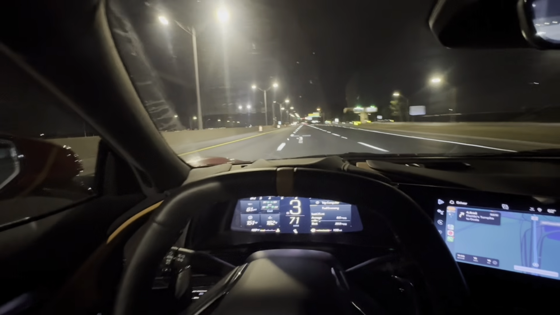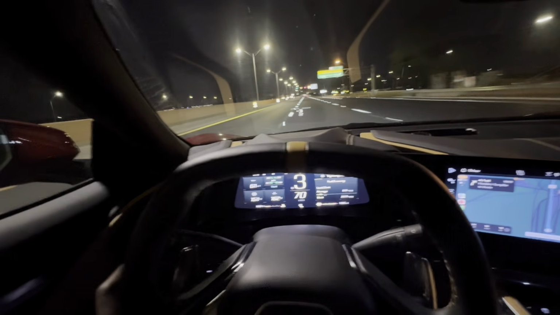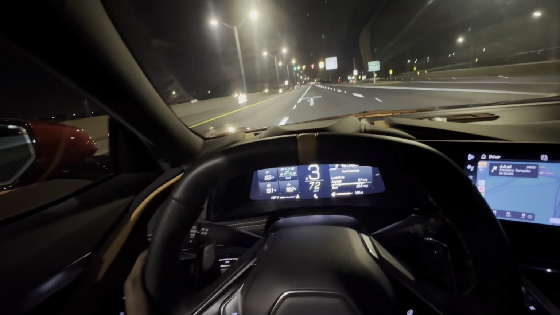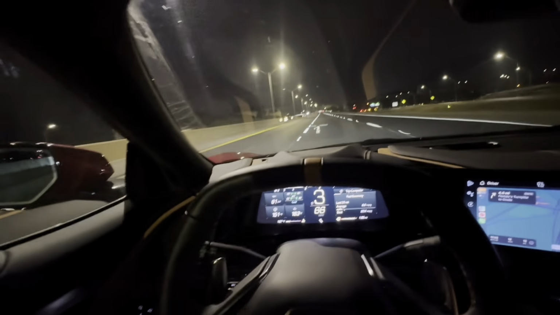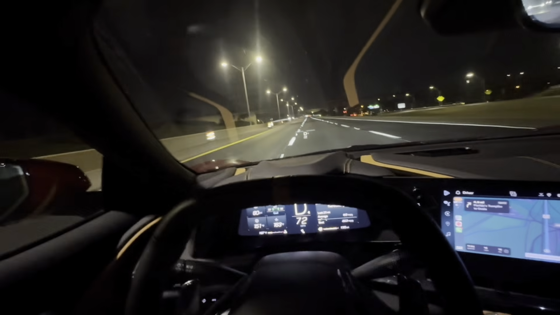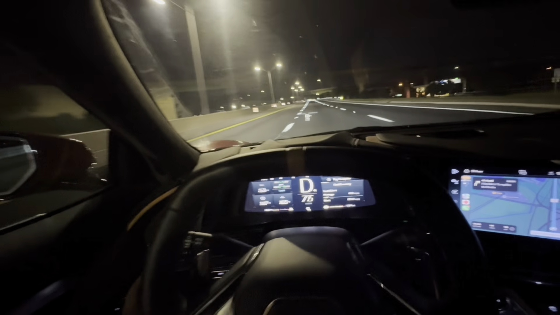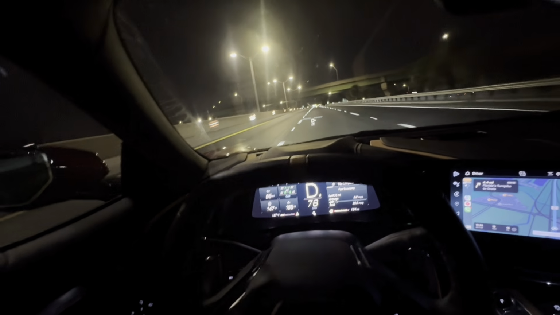Bro, it just sounds so good. It's literally the loudest car on the street. On a day-to-day basis, no other car is louder than this. When you're driving, when you're going to the gym, this is literally the perfect daily car. If you want a car that you just drive every day, this car.